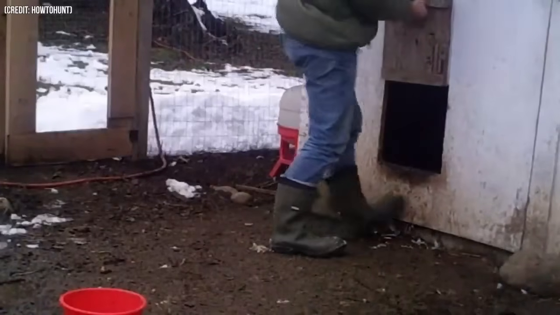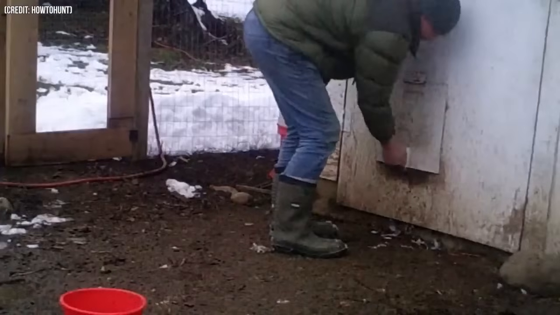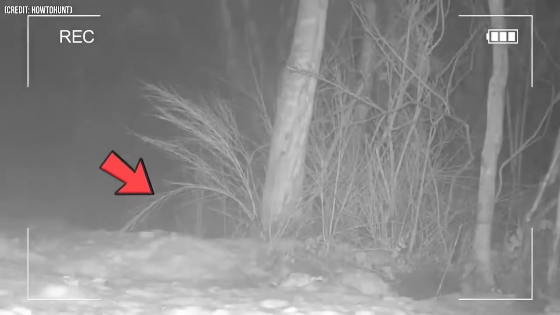Number 34. This intriguing video shows a man whose chickens were dying, and he had to see what was going on. So he set up cameras and waited for the night to come. As the night descended, we see a rat trying its best to enter the chicken coop, but it was too small to harm the chickens, so we had to wait until the real culprit appeared. That's when, on the second camera, we see raccoons coming around, and the man knew who had been murdering his chickens.